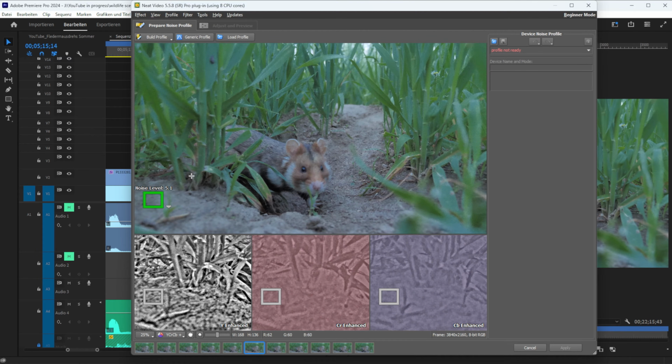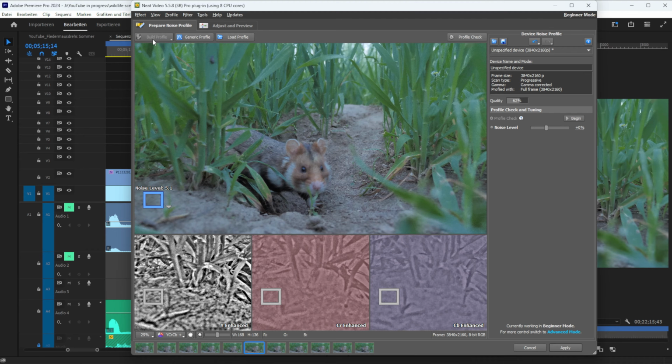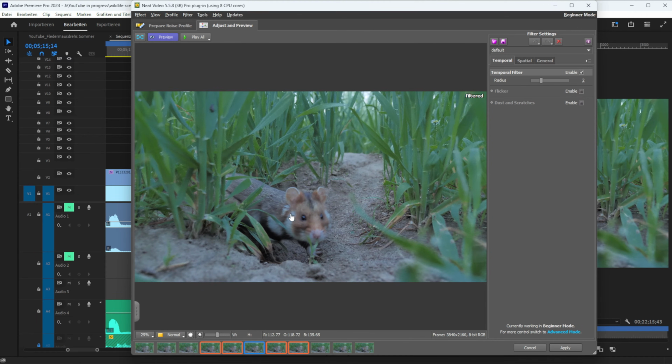It also gives me acceptable results with footage of my main camera, which is really not a low light performer. If you are interested in a second video that dives deeper into my post-production process of night videos, let me know in the comments.